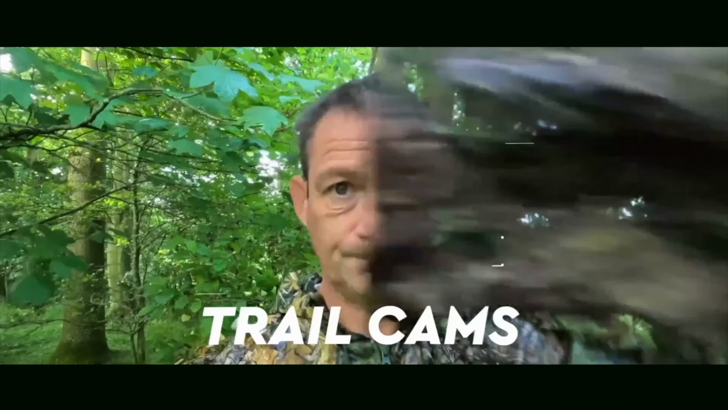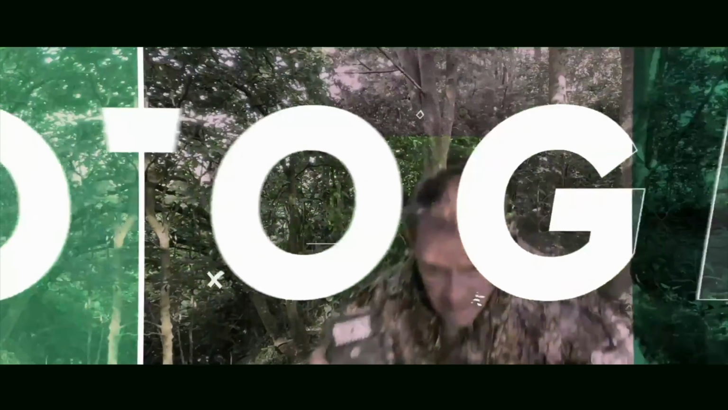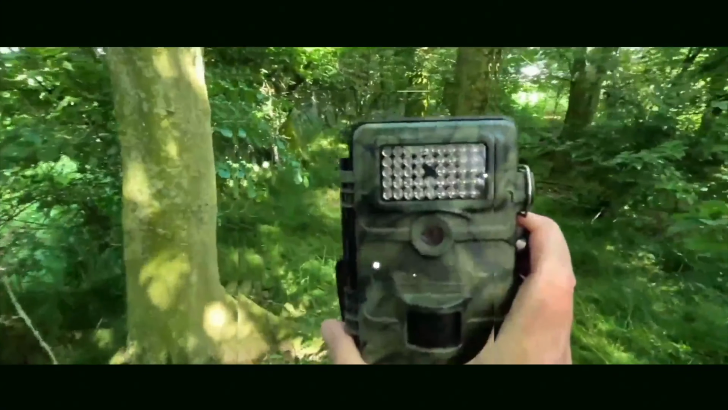Trail cam down, what did he see? A beaver, a badger, a fox or a bee? Trail cam down, what did he see? A beaver, a badger, a fox or a bee?